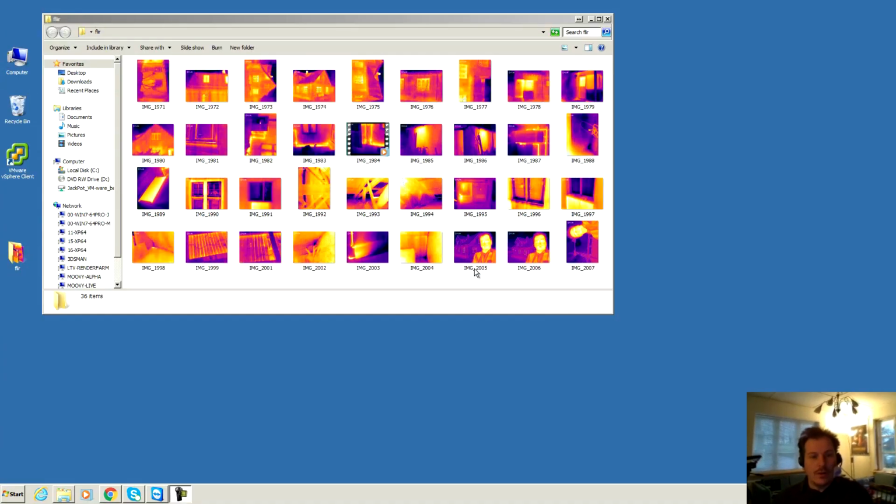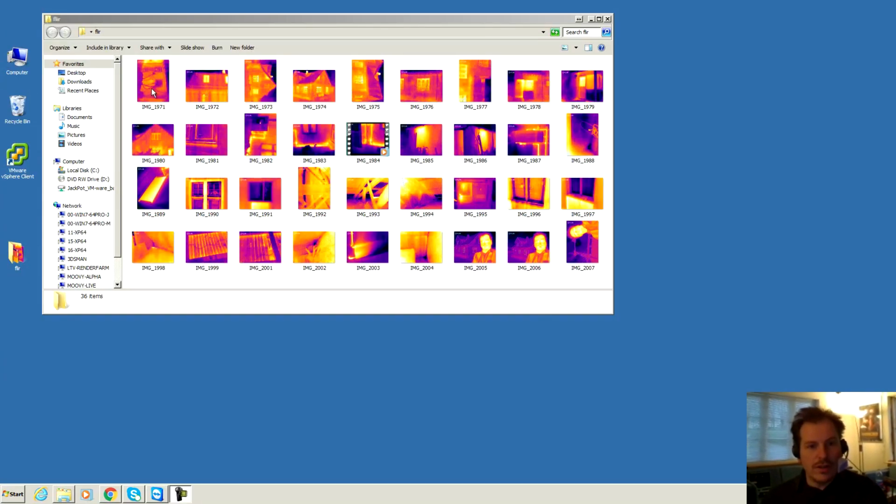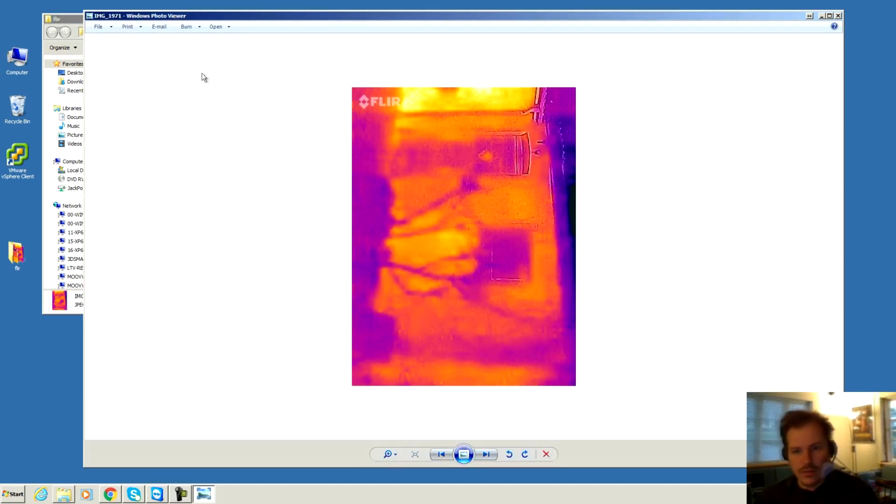I also went around inside the house and took some pictures, and I think a little bit of film too. So we'll go see that. So here is a whole bunch of pictures that I took yesterday and a little something that I took today. So let's go into that.